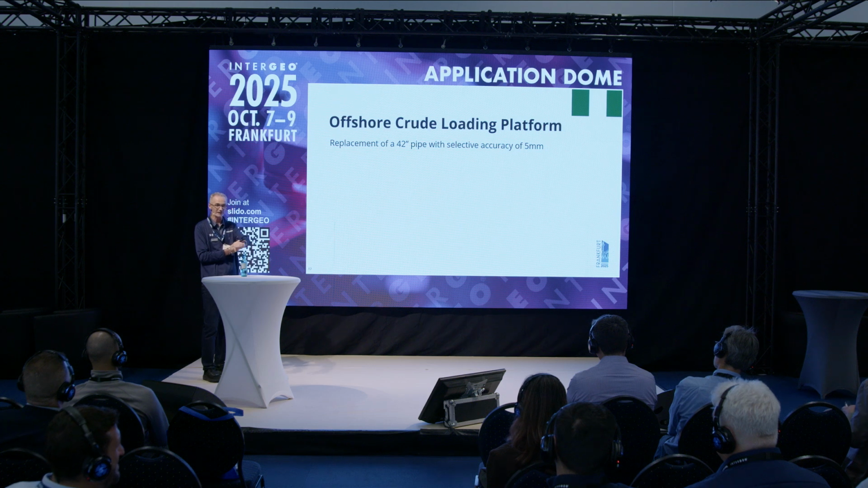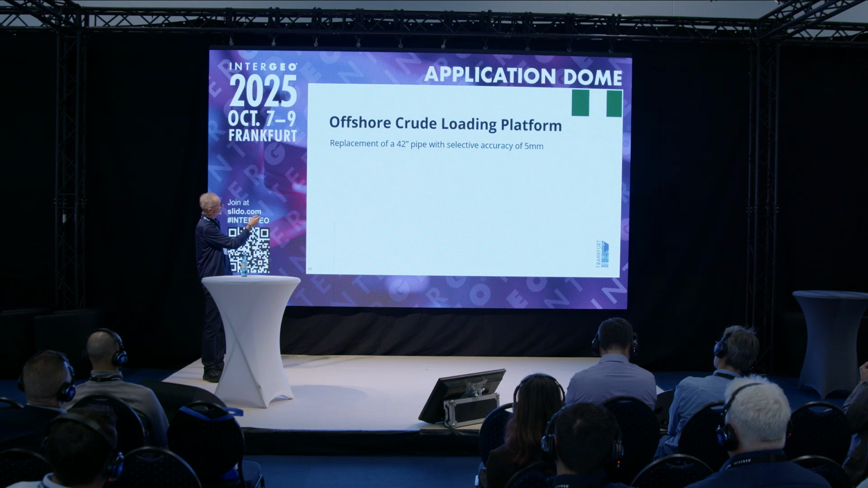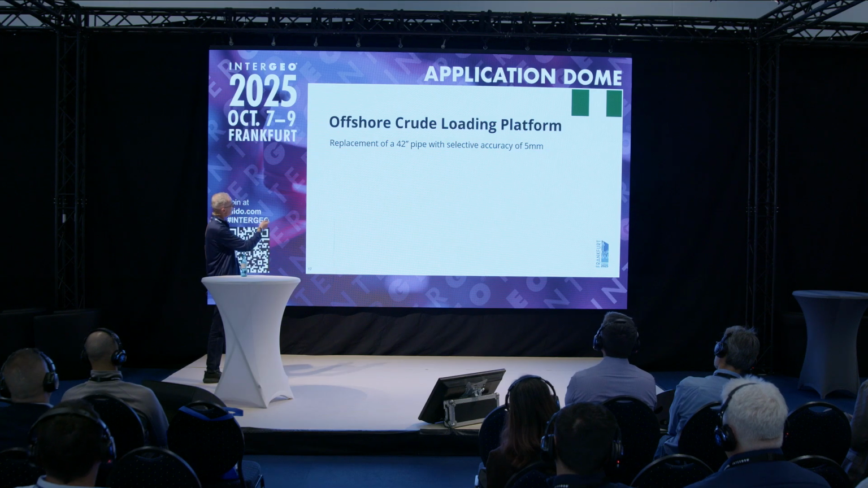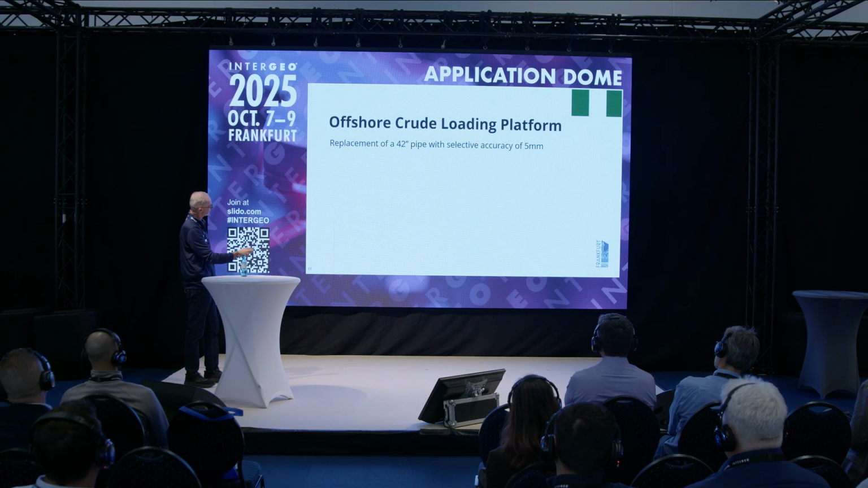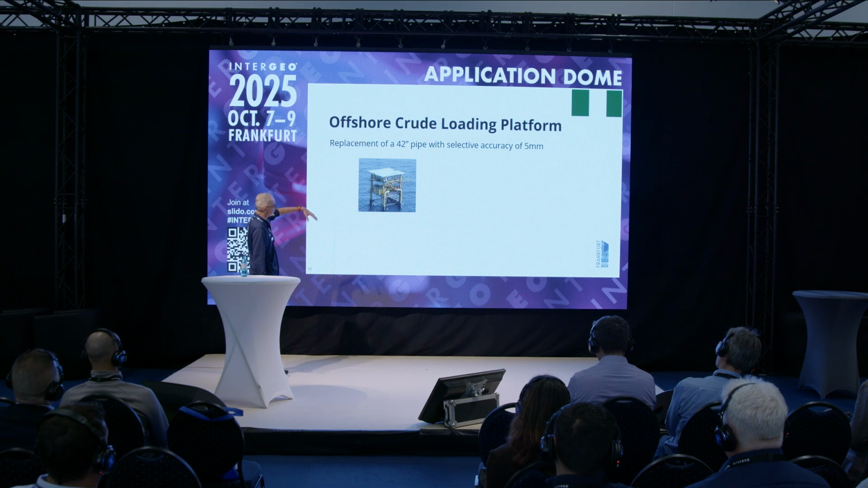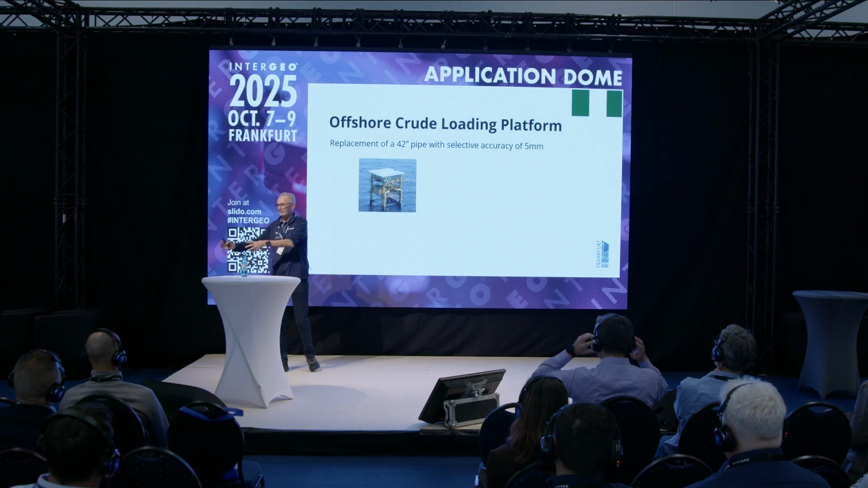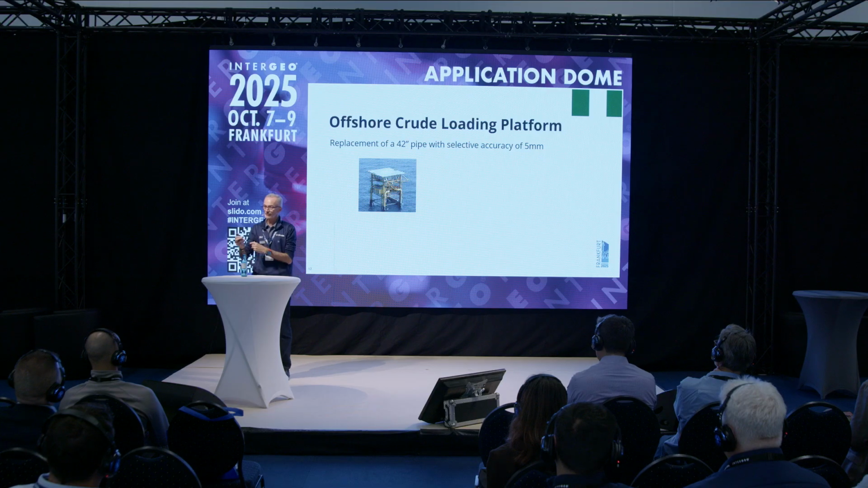I don't know how much time I have left, but this one is an example. I will have a question for you. It's an offshore rig in Nigeria. So you can see a picture of the offshore rig. They had to replace a big pipe, and they had to bring the new pipe by helicopter. So better be sure it's going to fit.